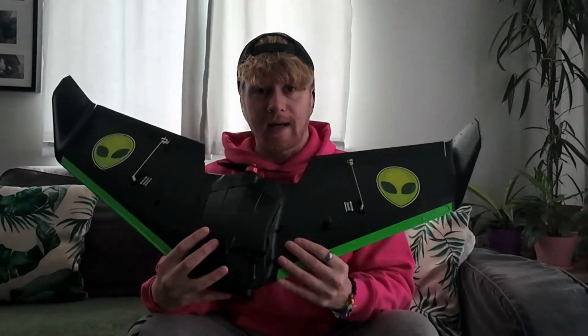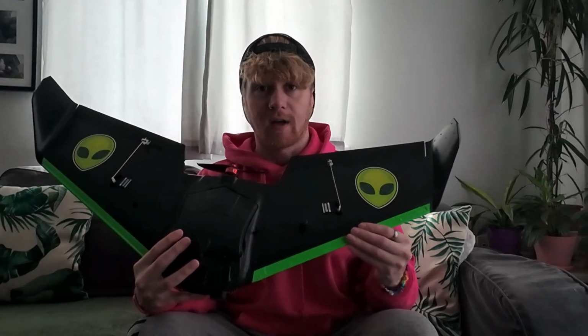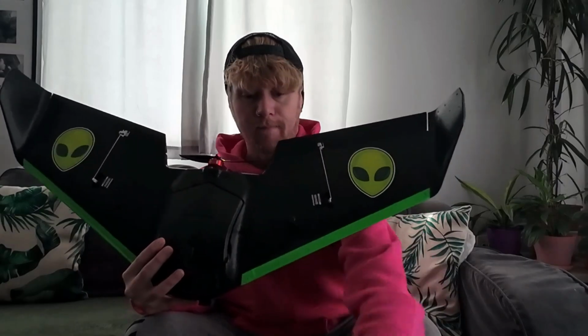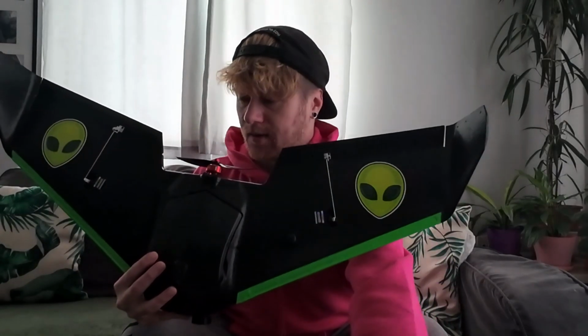Now, these are green LED strips. As you can tell, I've got a bit of a green theme going here, and that's very much because neon green is my favorite color. Prove that, because here is my radio, neon green. And I'll just power the LEDs on just so you can see what they look like.